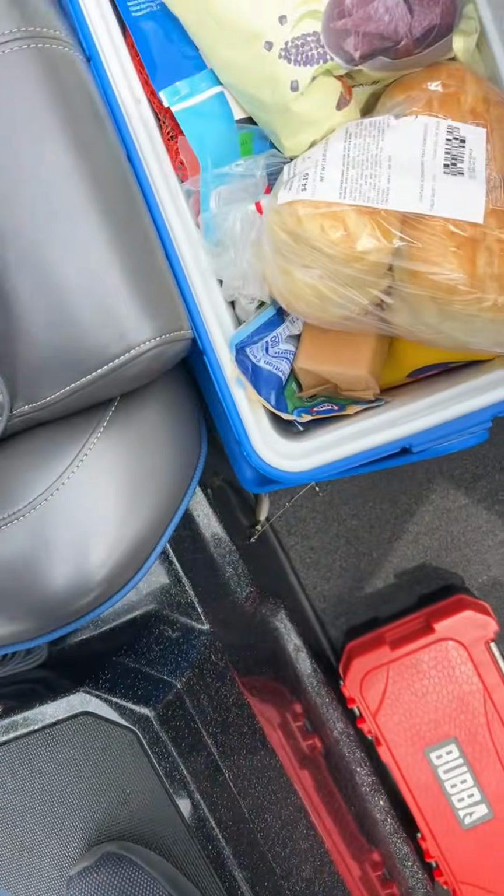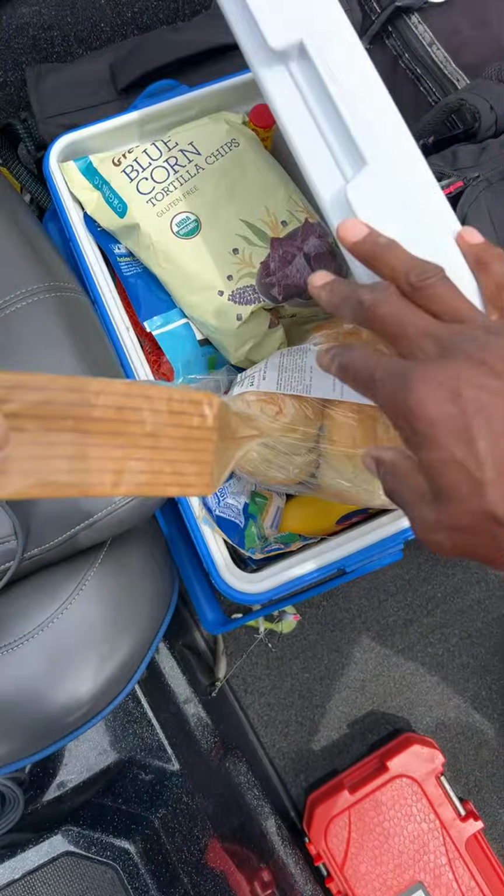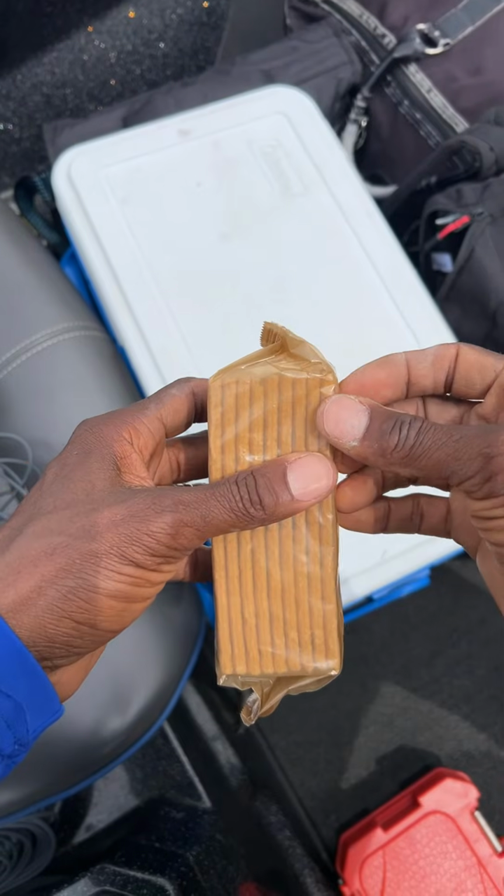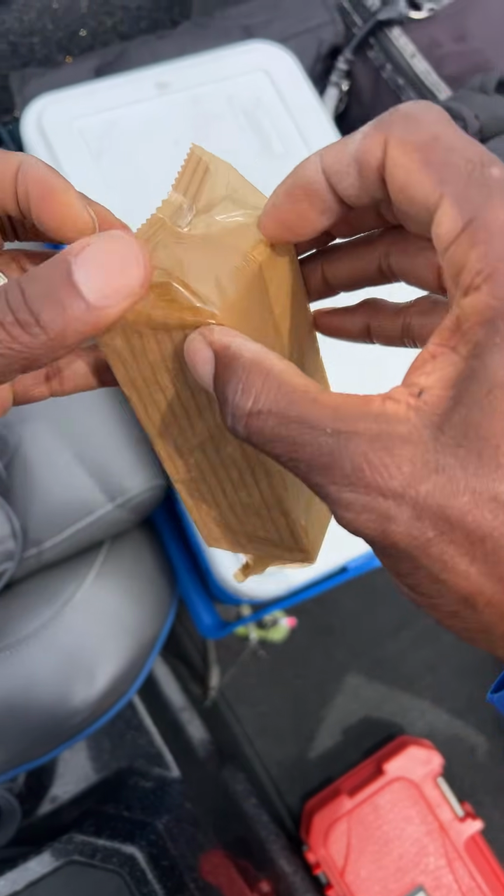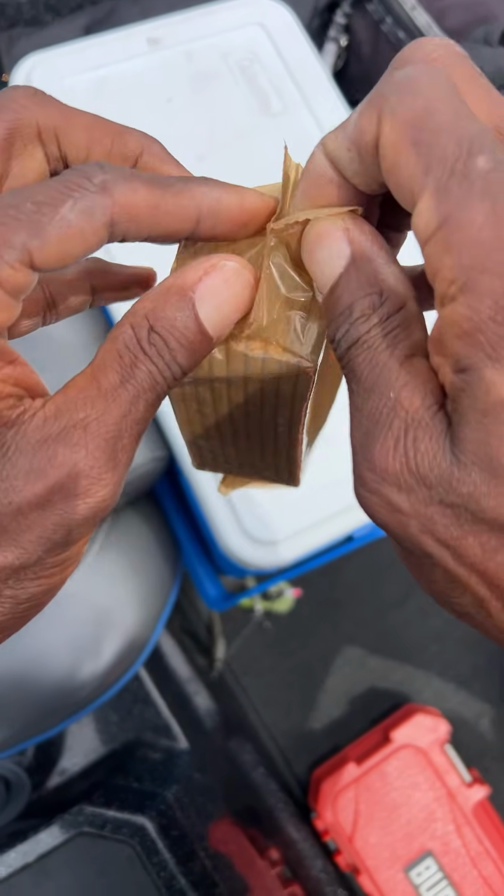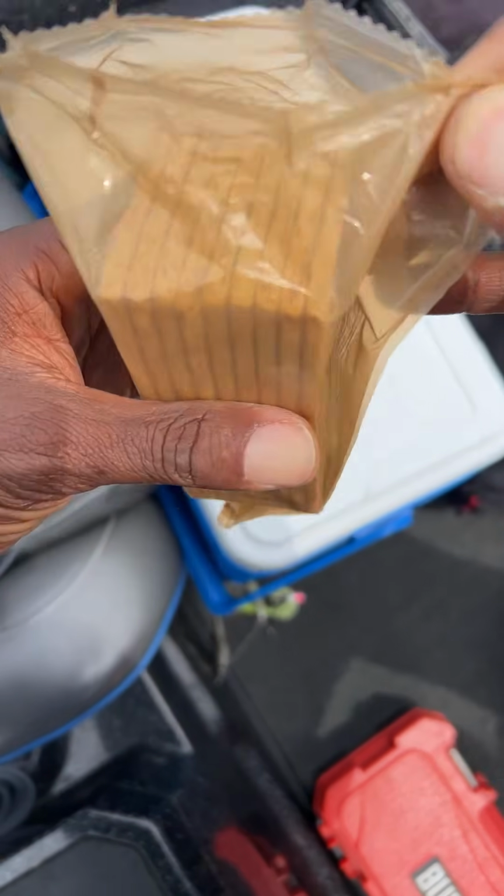Actually, let me get me a little snack. Phil says you have more wires than fishing gear. I try to keep spares because sometimes the guys get here and don't have what they need.